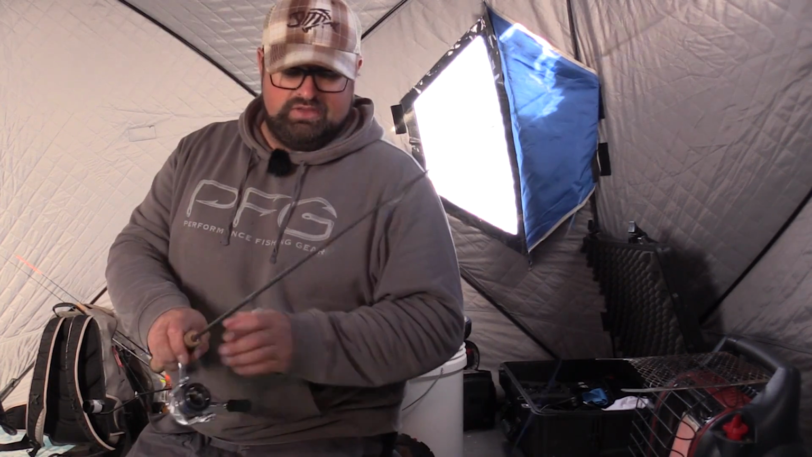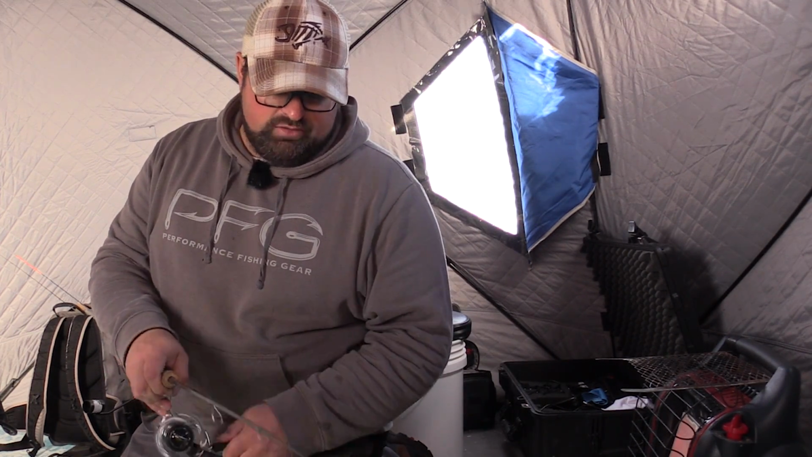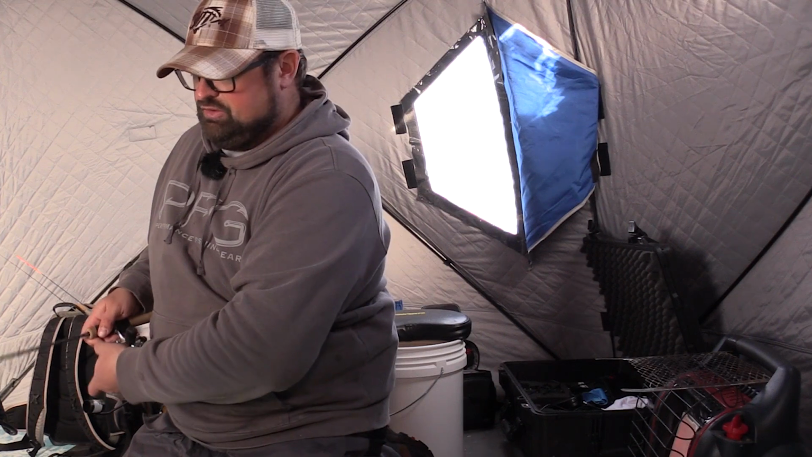I want something small. So I'm going to start using that in my main hole here, and then I'm going to put my rattle bait in my dead stick hole, so that if I start not marking fish, I can use it to draw them in.